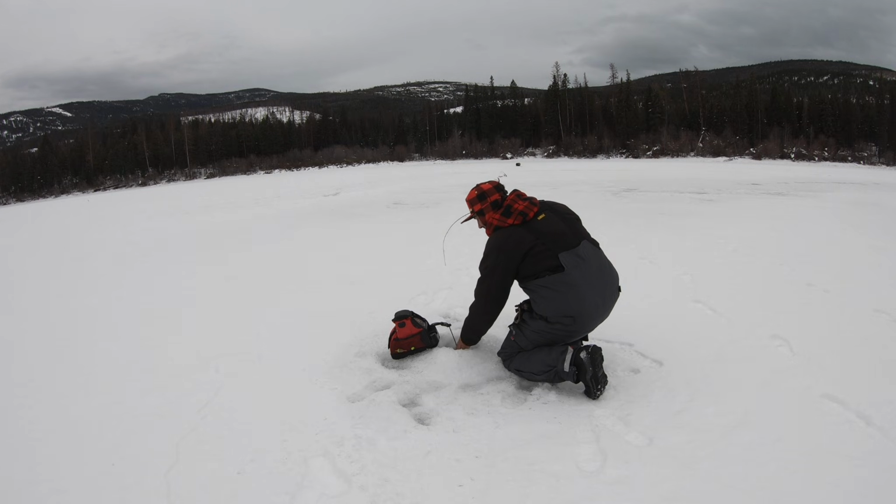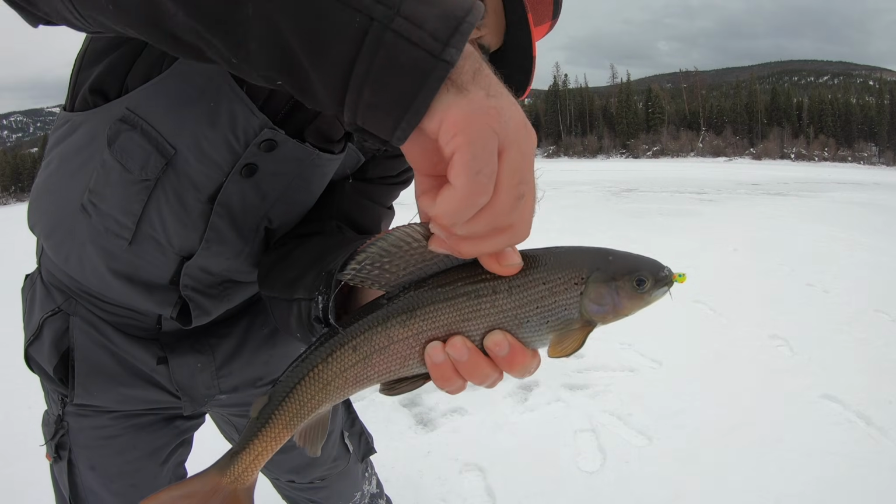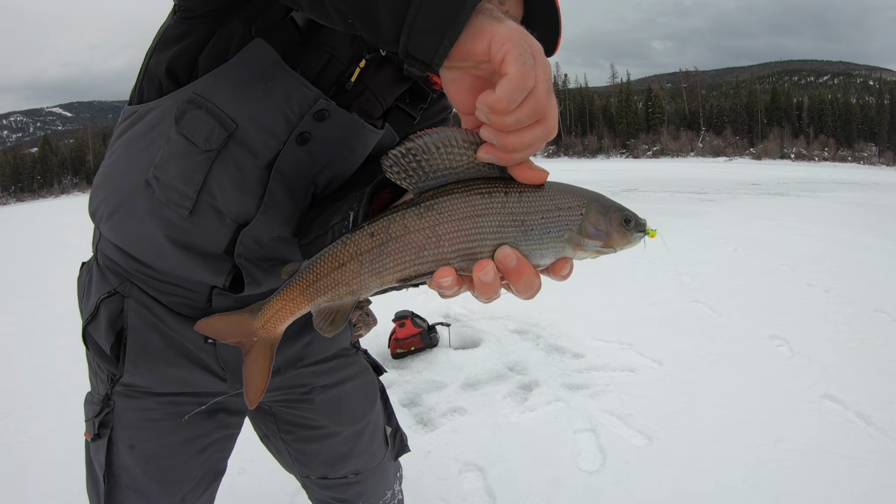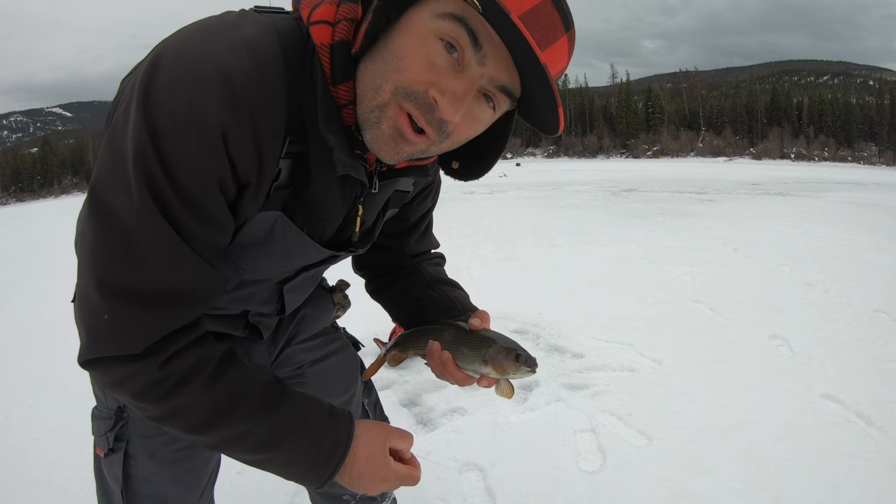Oh, another grayling. Look at the beautiful colors on this one. This one's dorsal fin is just amazing. It's got these beautiful markings. This one's so pretty, nice and purple. Came in and hit it twice. Let's get him back in the water. Still no cutthroat.